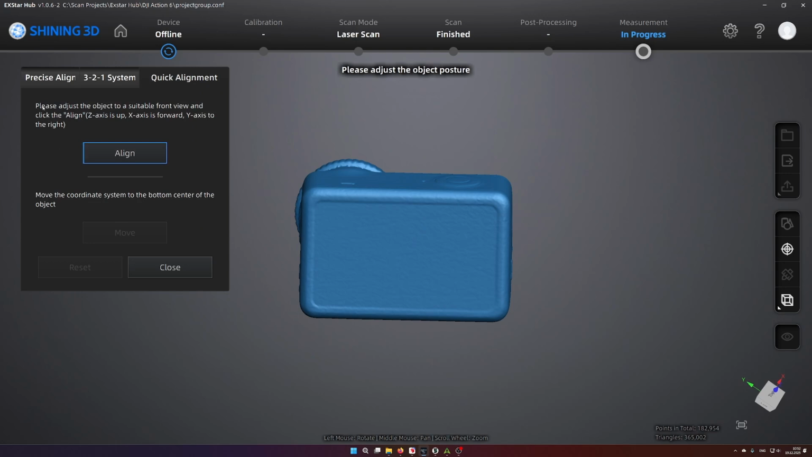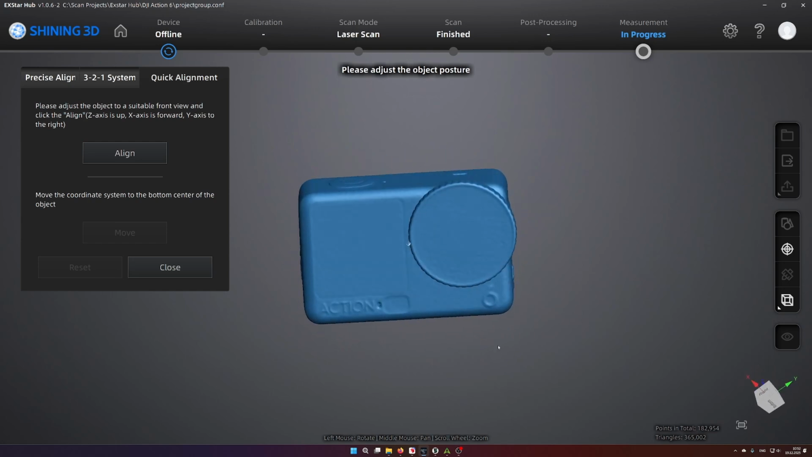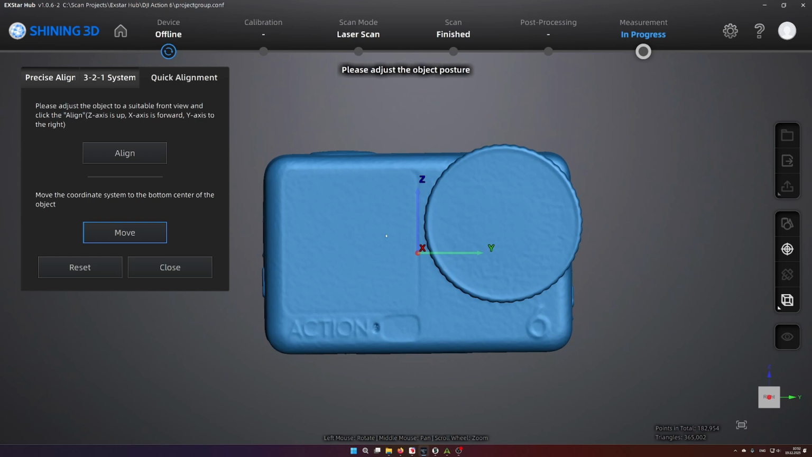So if you read it, it says to adjust the object to a suitable front view and click the alignment. So basically, I will try to align the part in a frontal view, click on align, and now it is aligned. That's very nice if I plan on using it in Quick Surface later.